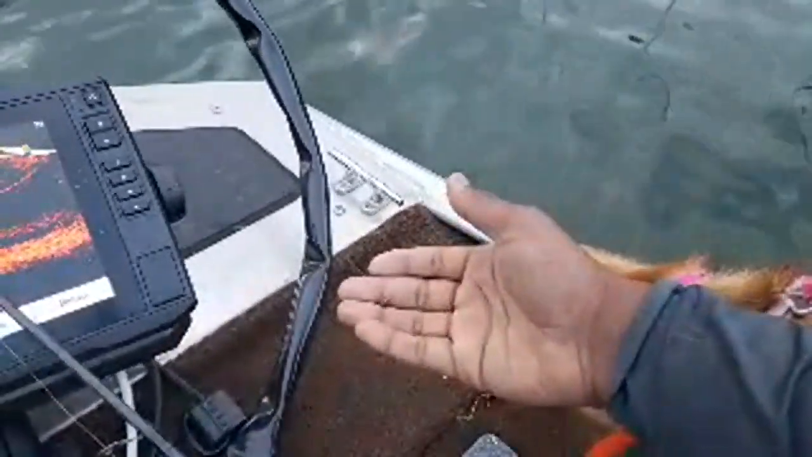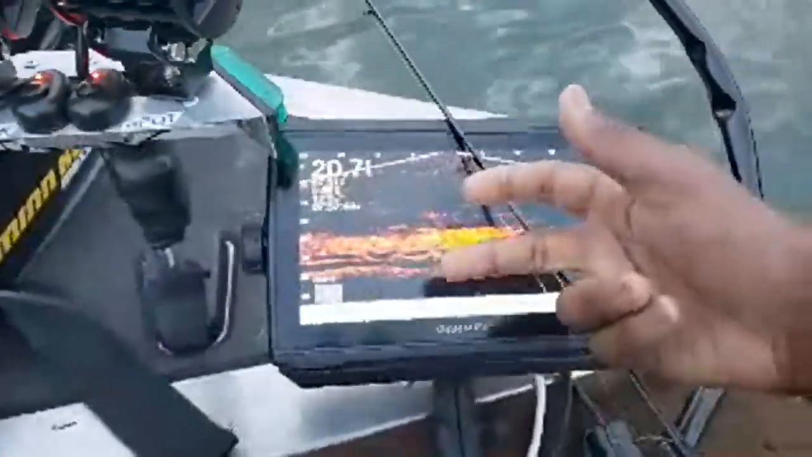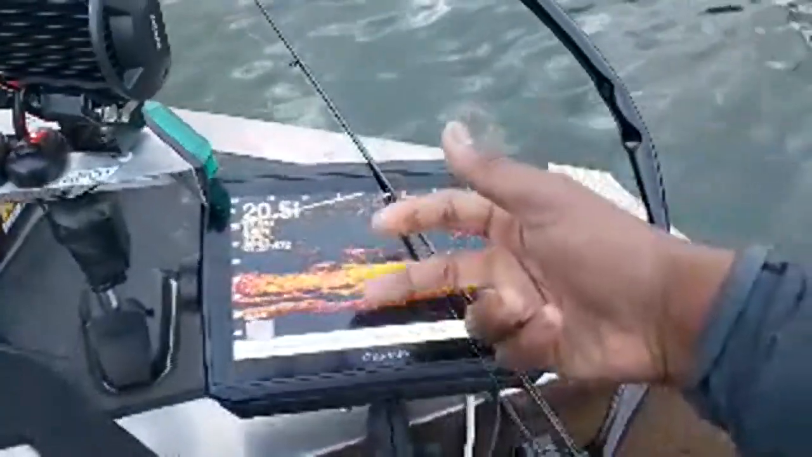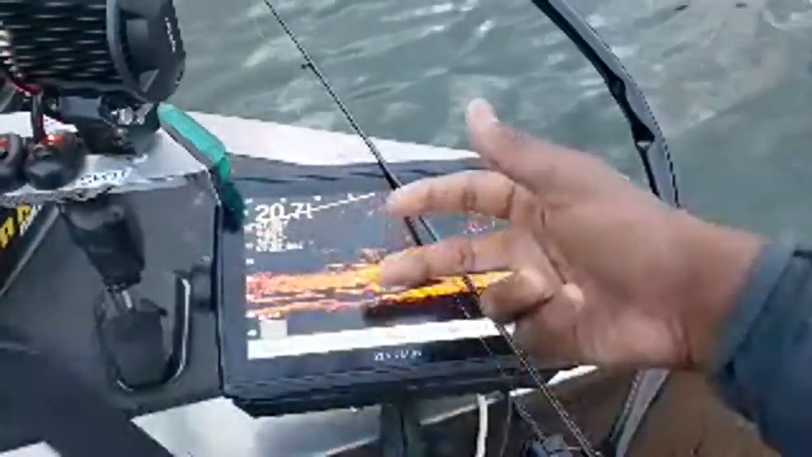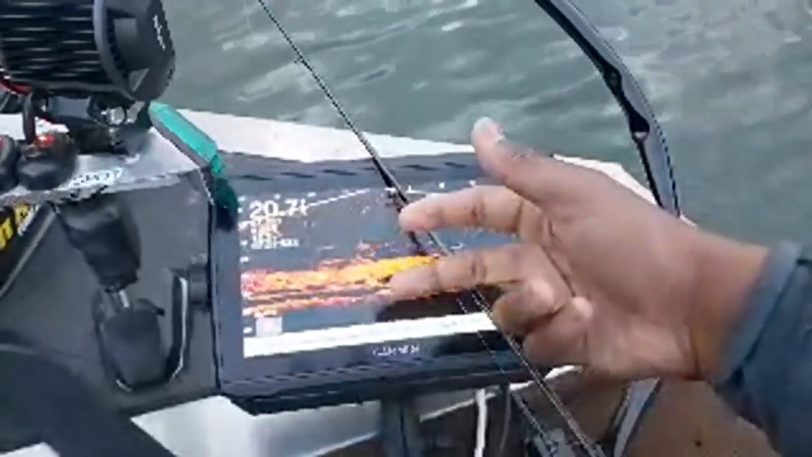So I like to have a weight on here. If I have a weight on here, what you're going to notice is when I drop this thing in the water, we're going to see two dots going up and down like that. So that makes it easier for me to find my lures or live bait when I'm on the live scope. And I'll do the same thing with the jig. Depending on how big of a jig head I have on it, I'll put a second little weight up above it, and that'll help me track it.